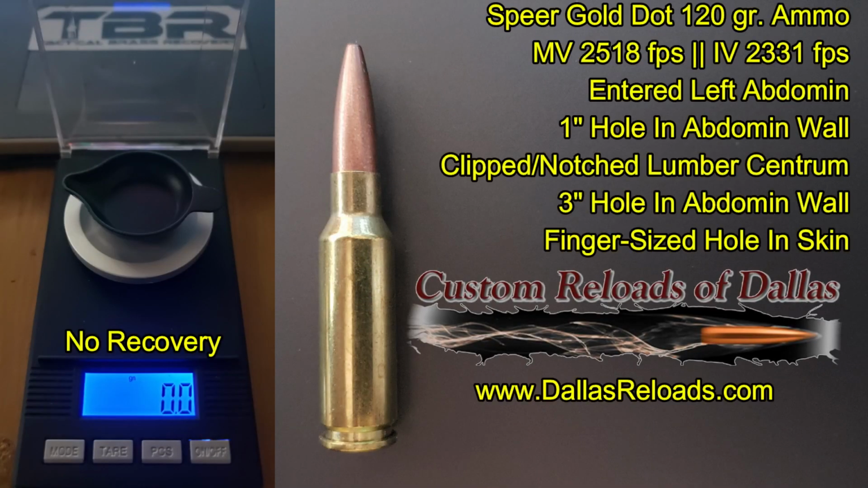And looking at my custom reloads of Dallas Speer Gold Dot 120 grain ammo, it impacted at about 2,330 feet per second, entered the left abdomen with about a 1-inch hole through the abdominal wall, did hit the spine, clipping the lumbar vertebra centrum, exited the abdominal wall with about a 3-inch hole, and a finger-sized exit through the skin.